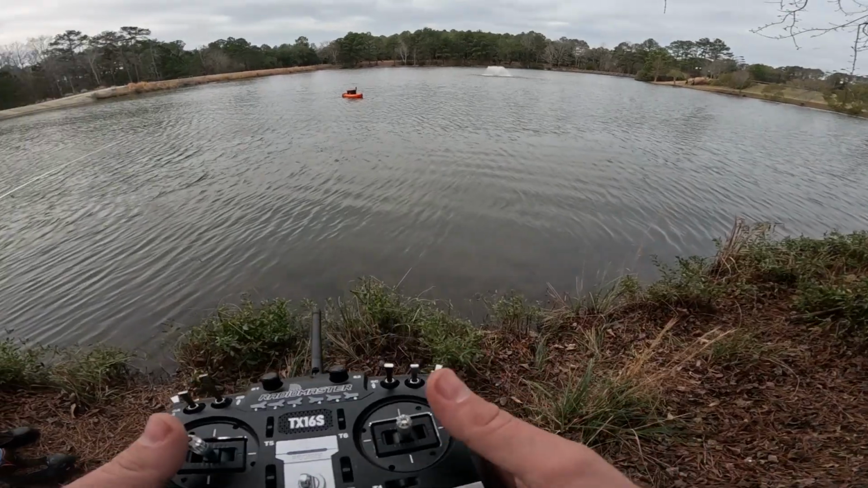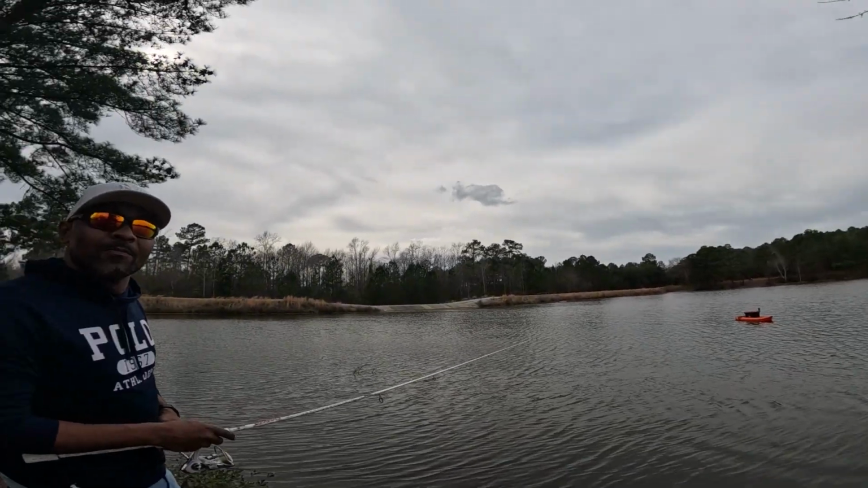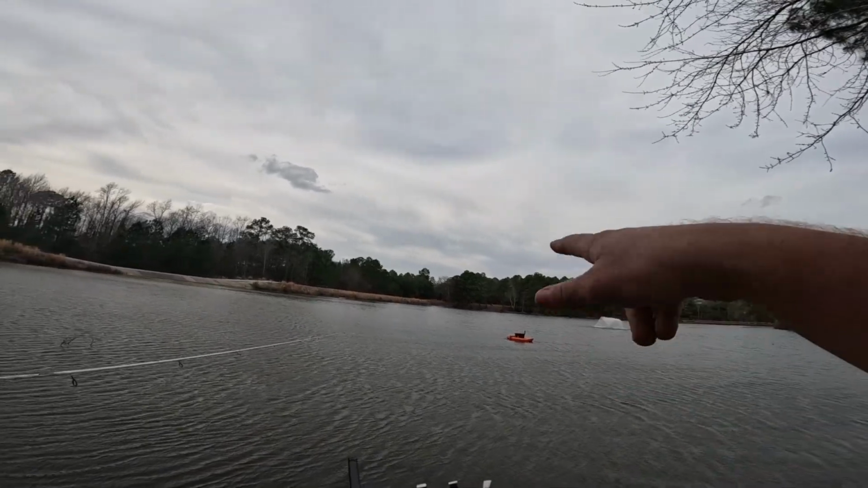What you got on it? It's just a remote control. I lost signal though. It's just floating up there. So you got a little mini motor on the bottom? Yeah, it's got like 2 little motors.